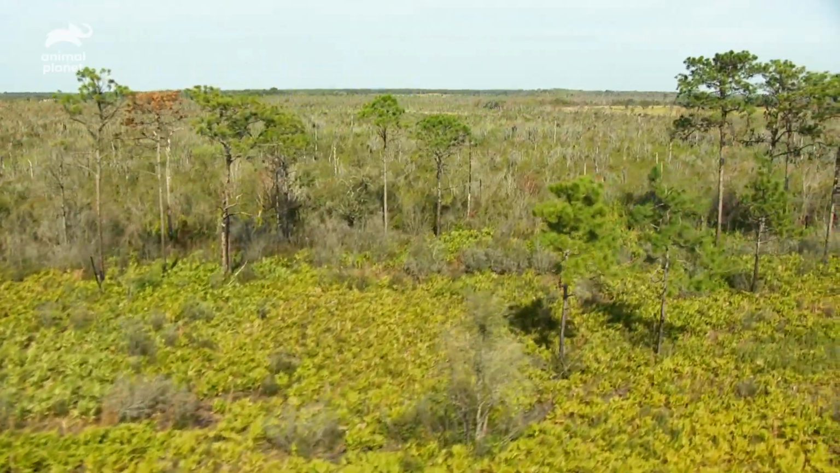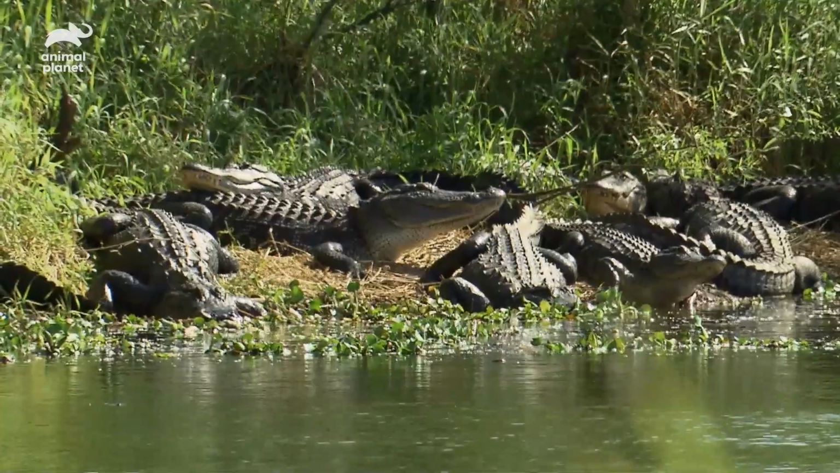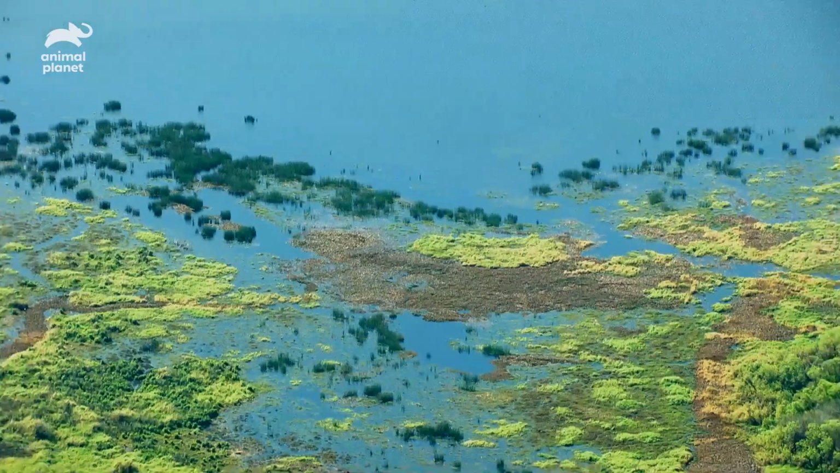The coastal floodplains of southern Florida are very special. Inaccessible to most motor vehicles, home to rare birds and thousands of alligators, it could be secluded enough to hide an undiscovered primate. But that's not really likely.